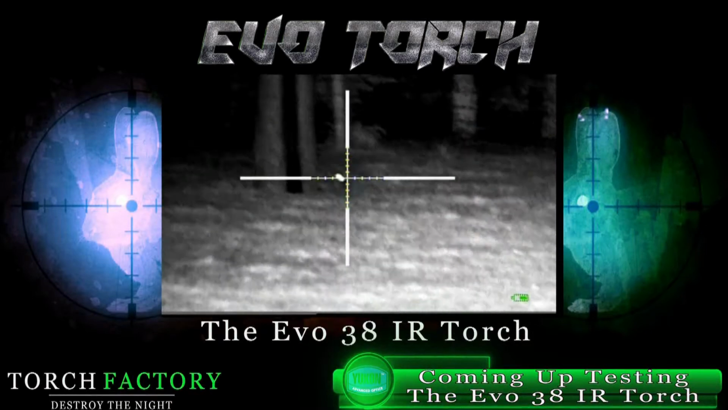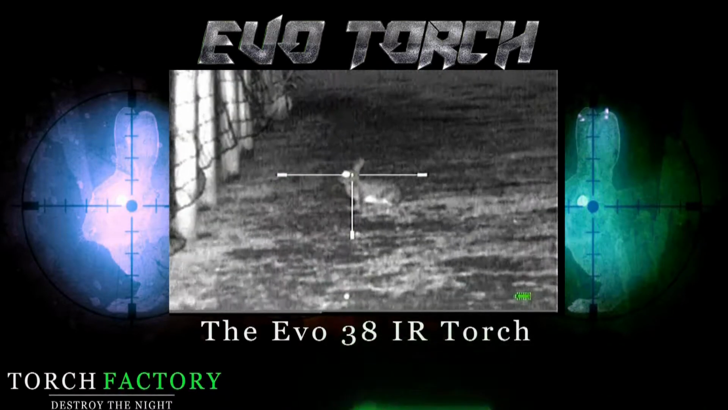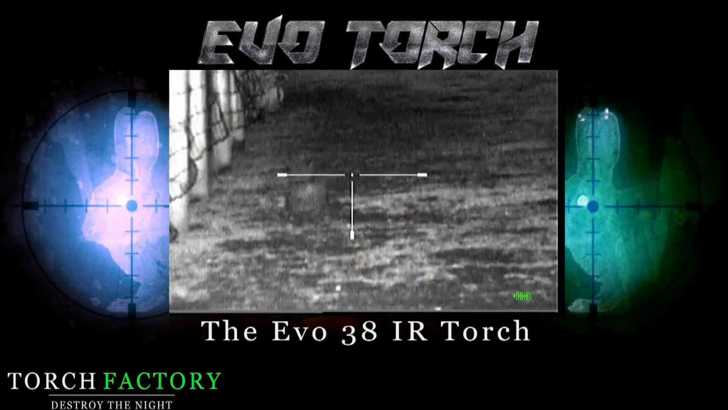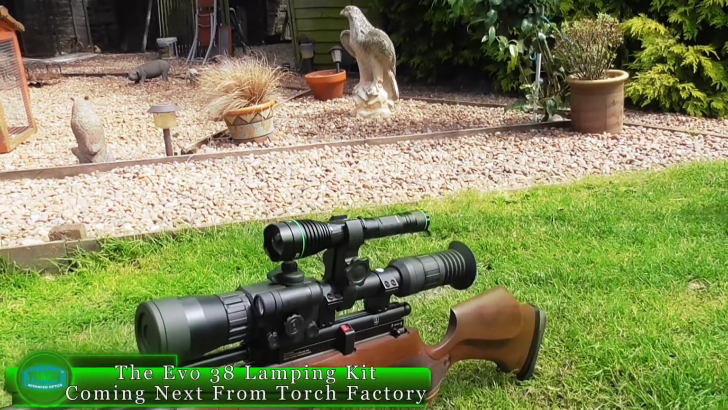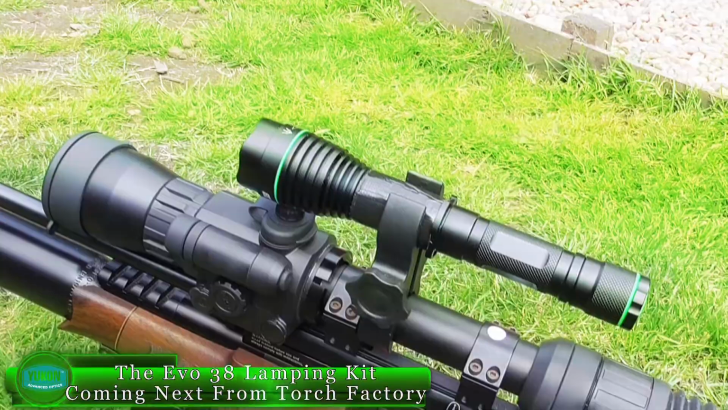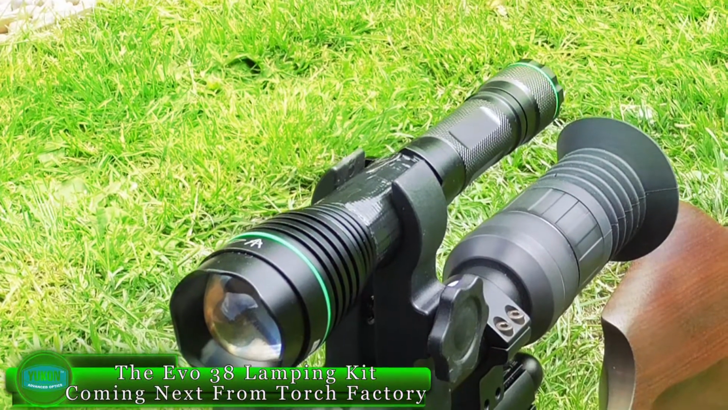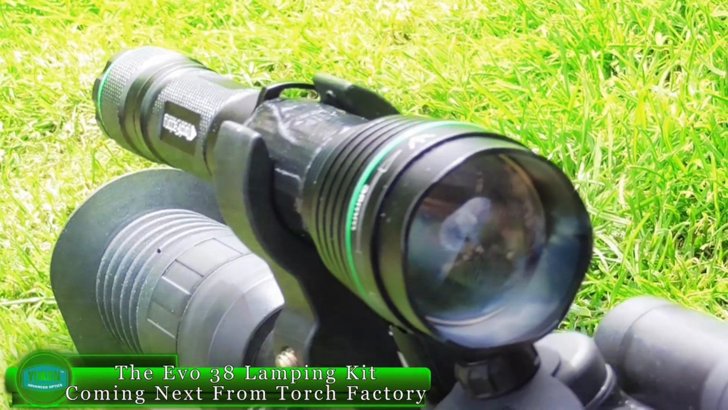Each IR light used or tested won't be tested against each other. There would be winners and losers, but for me the point is to take each IR light or torch at face value, its pros and cons. Even the onboard Yukon Photon IR light is usable. If you're happy with it, stick with it, use it. Just choose which IR suits your needs, basically.